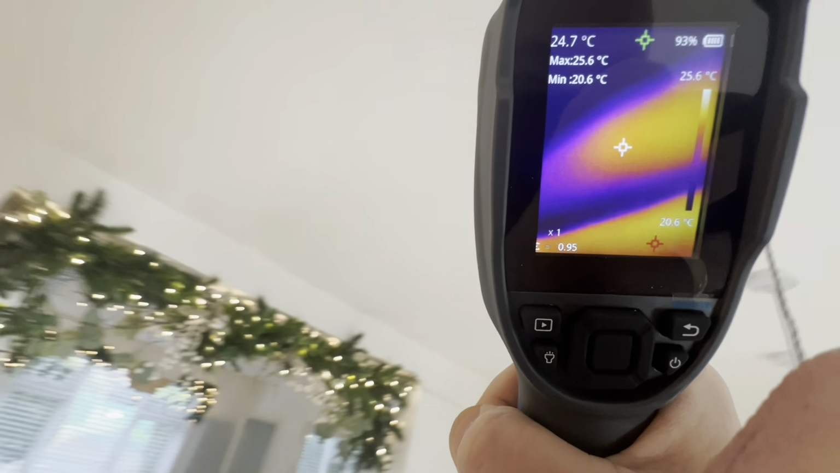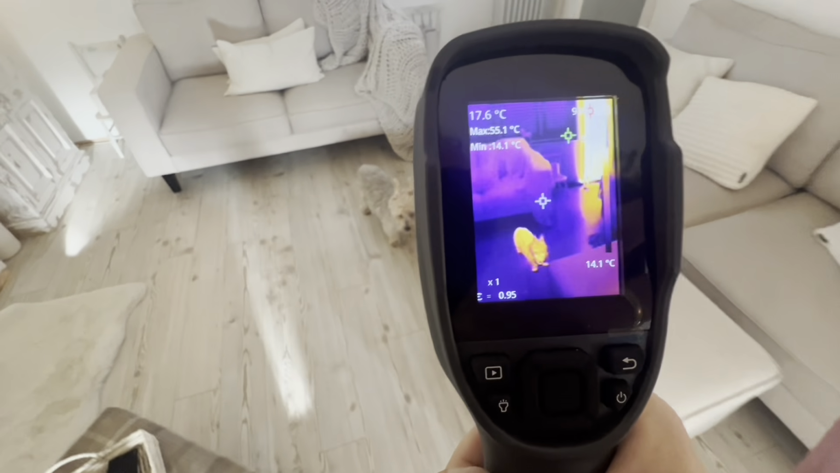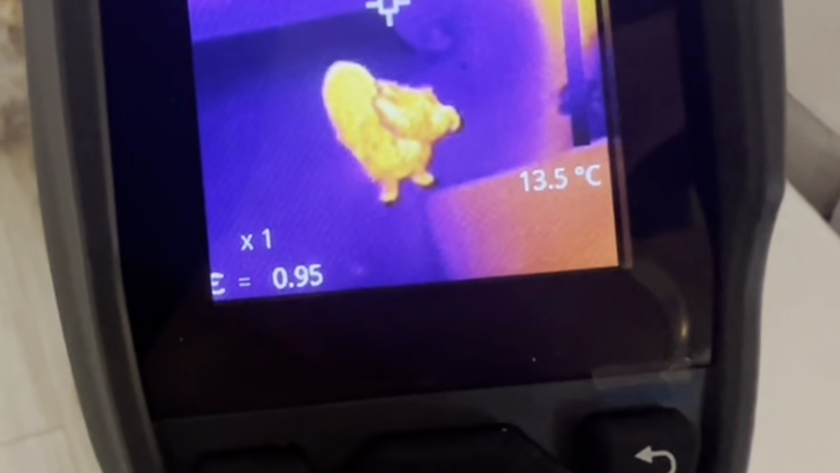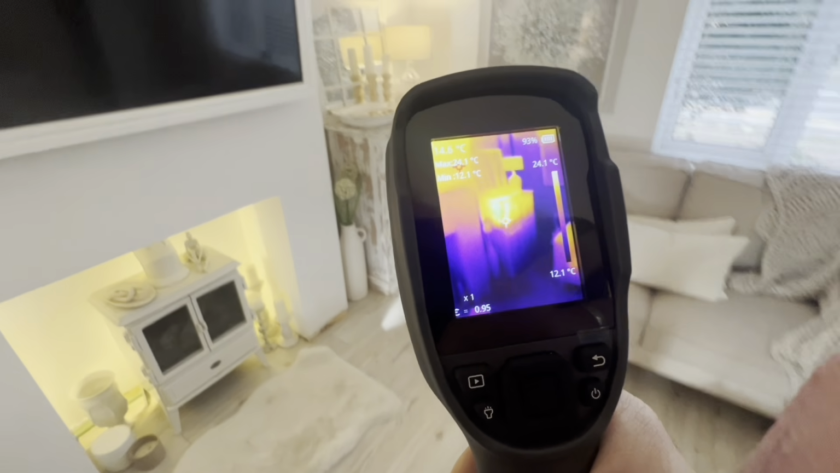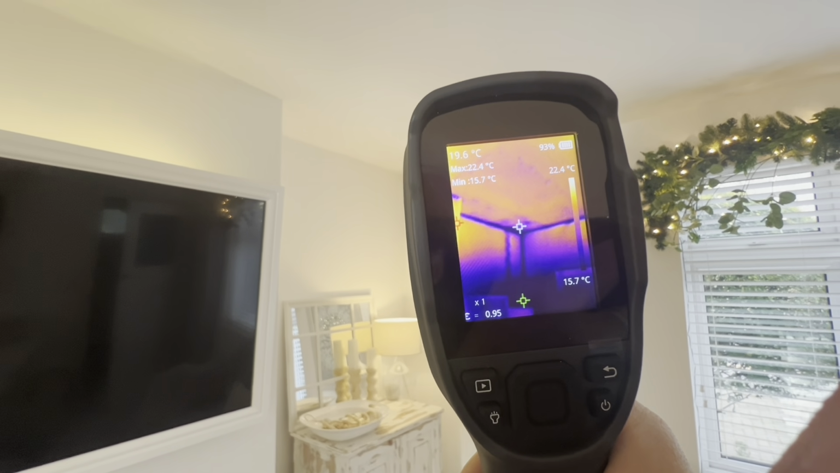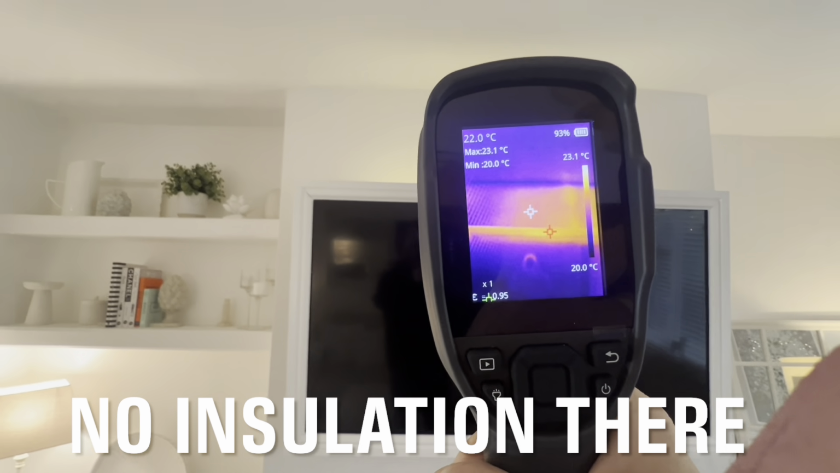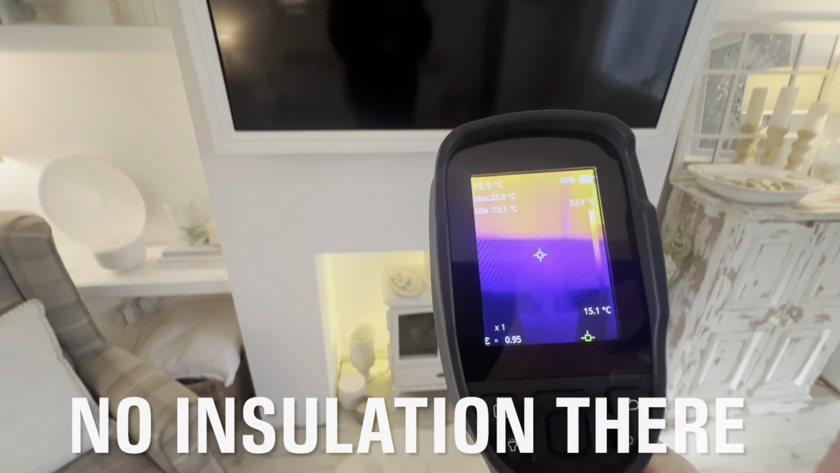What else we got? Oh, there's the dog. I imagine it'd be good for greenhouses as well, maybe. Boiler inspections or electrical engineers. And then you look in the corner of this wall here in the ceiling, and you see that line next to it. That is where I ran some cables. The coax cable and the HDMI lead.